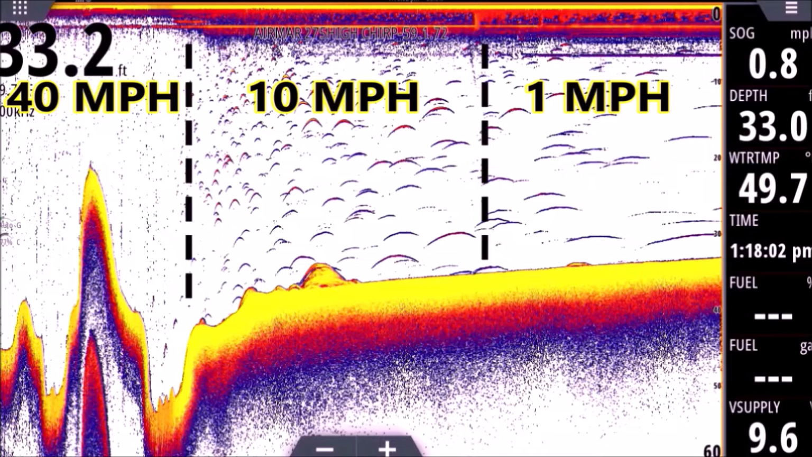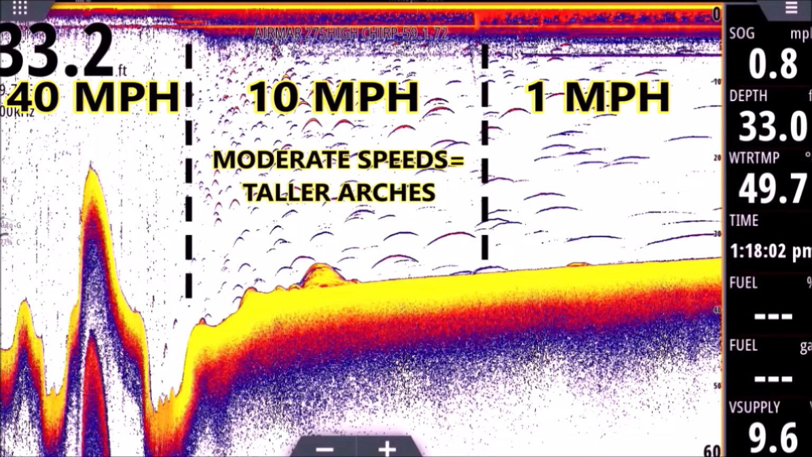Although the transducer is moving fast, it's not moving lightning fast. Because it's slower, each fish can absorb a little more energy from the transducer, so it's getting hit with more pings. So the pings move up the fish, up the air bladder, and down the other side of the air bladder as the transducer moves over those shad.